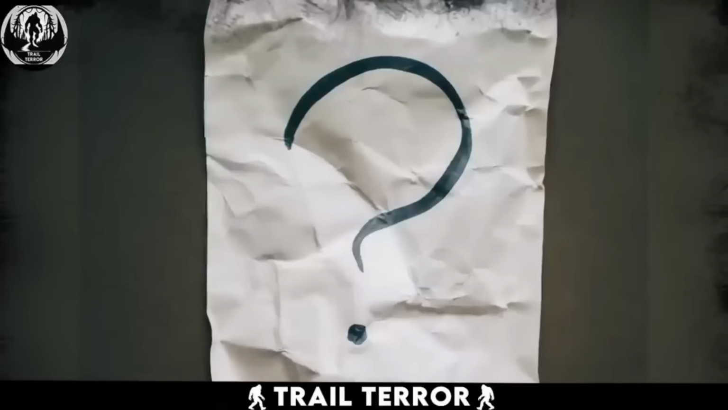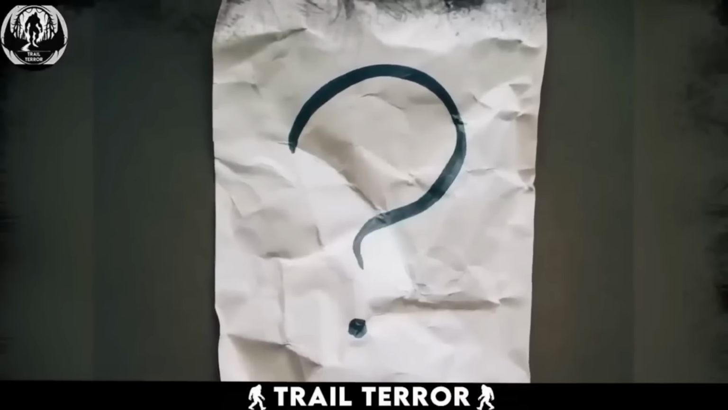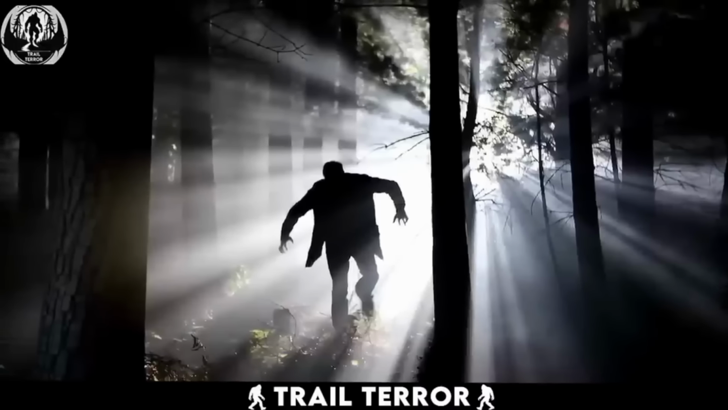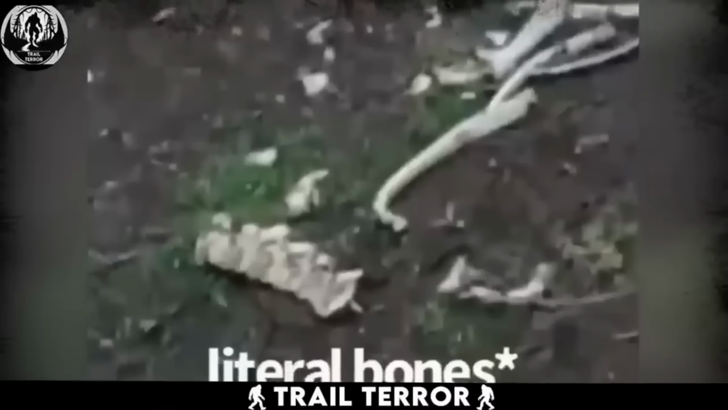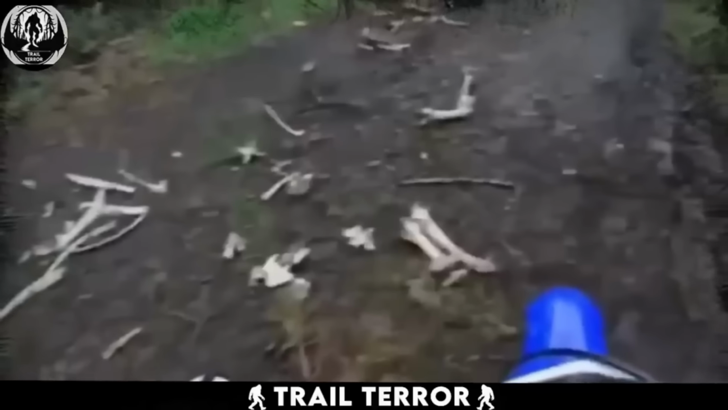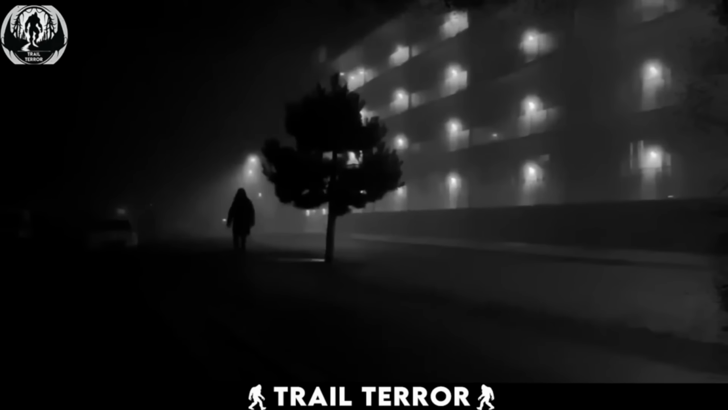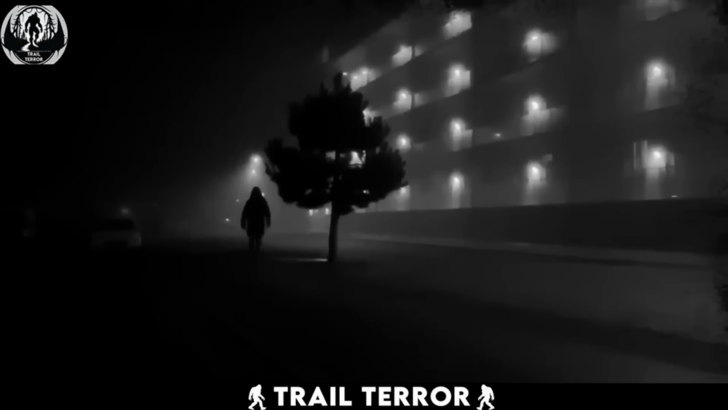But what really happened in the forest that day? Was it just his imagination playing tricks on him, or was there something more sinister lurking in the shadows? The bones scattered on the forest trail and the eerie howling in the distance suggest that this place might not be as safe as it seemed. Who or what could be responsible for these strange occurrences?